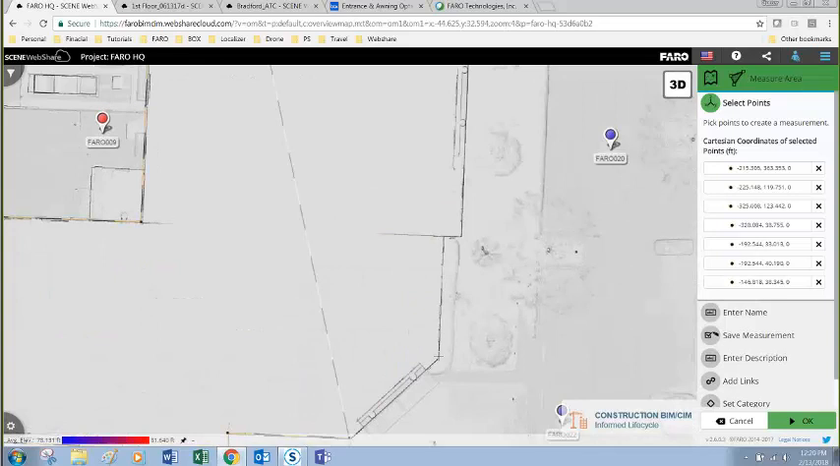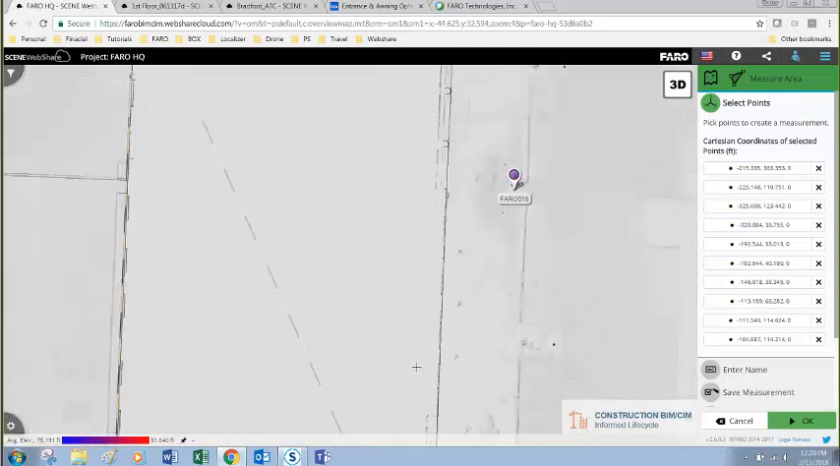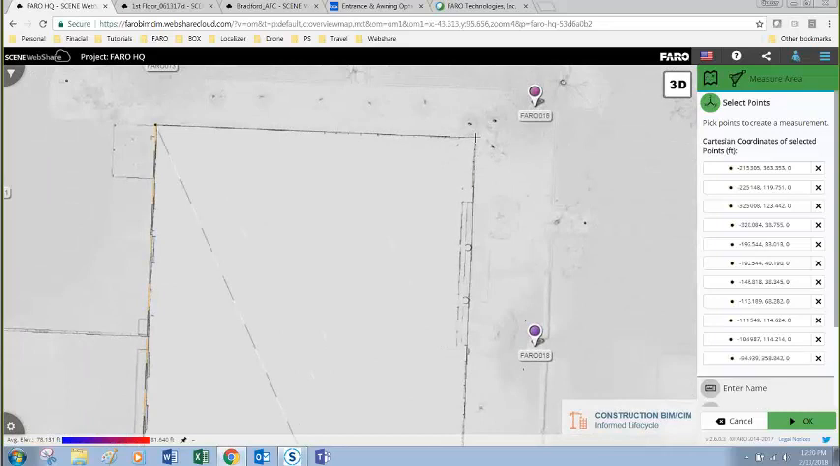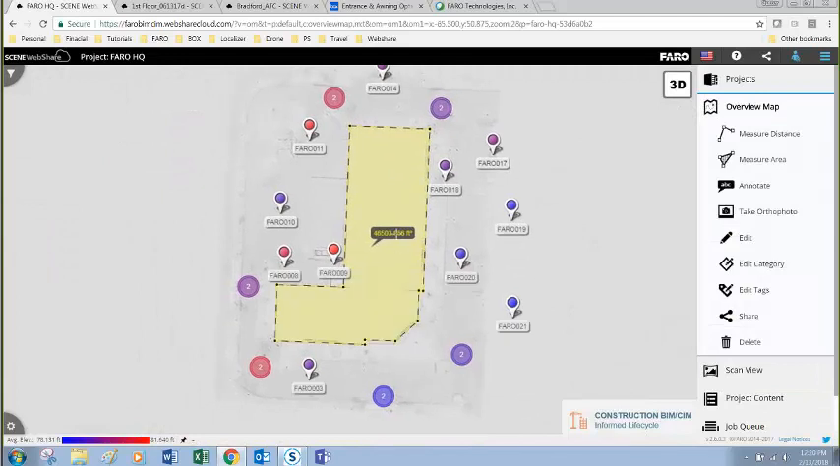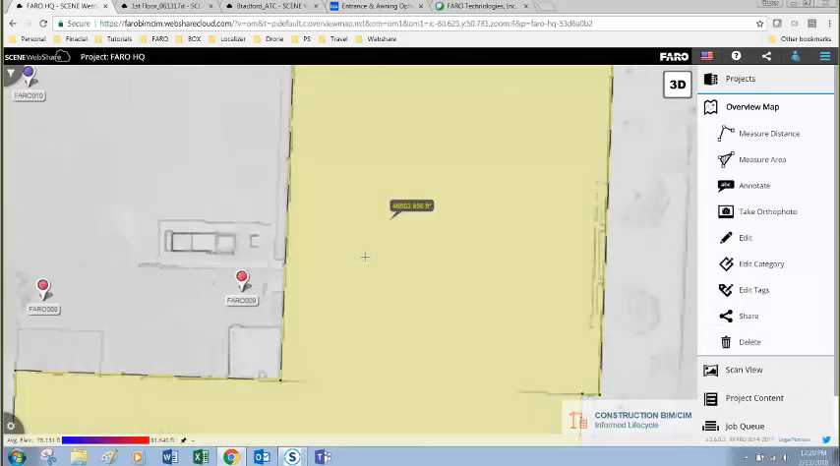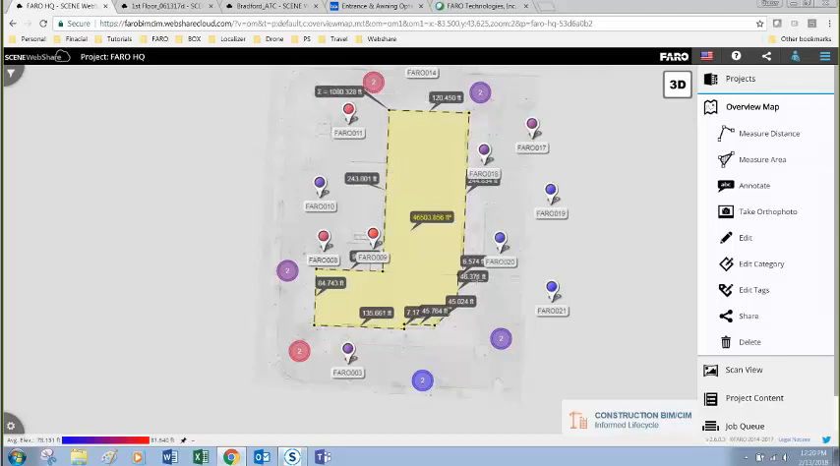So I'm working my way around. Just a few more clicks to go. Bear with me. Last one, hit OK. And we can see that the footprint of FARO headquarters is approximately 46,500 feet. And I can expand this, and we can show segment length and full perimeter length up here. So those are some of the info from an area measurement that can be seen.